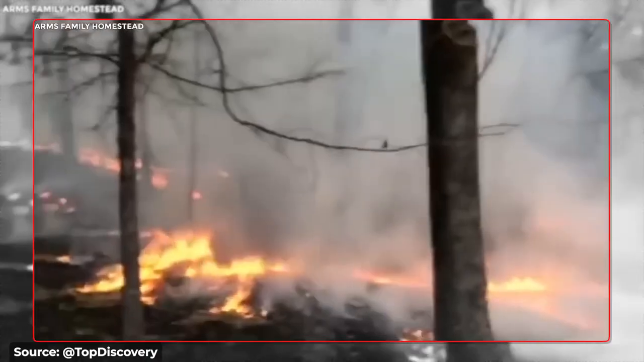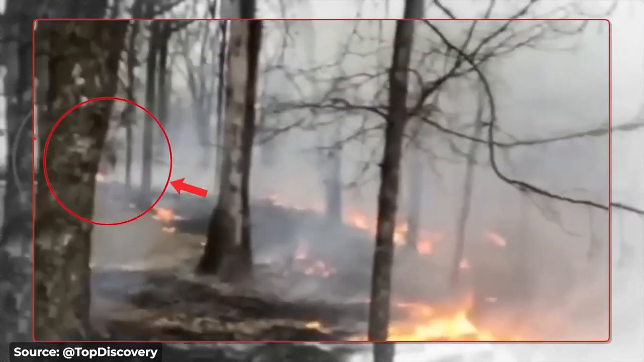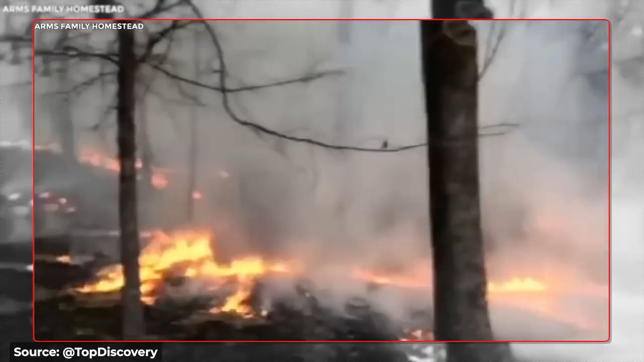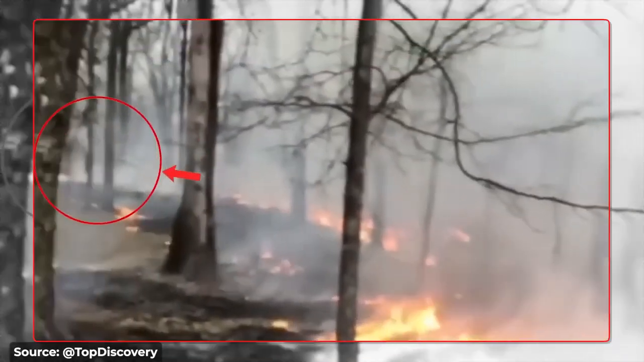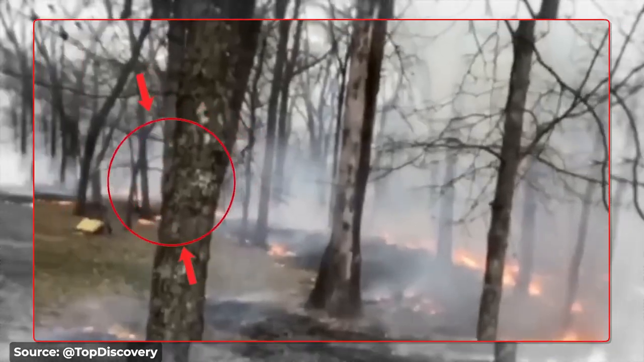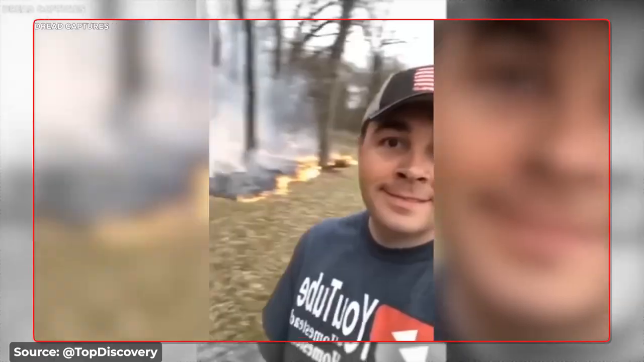But in all seriousness, Daniel's friend might be onto something. What if there really is a Sasquatch hanging around the farm? Maybe it's been there for years, watching Daniel and his antics from afar. Maybe it's a fan of his controlled burns. Who knows? All I know is, I'm keeping my eyes peeled for the next update from Daniel. Who knows what other surprises he'll uncover on that farm of his.